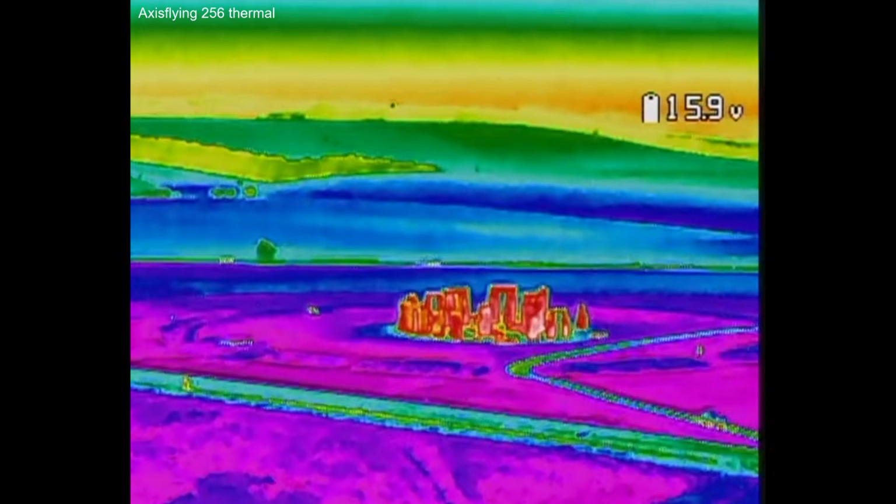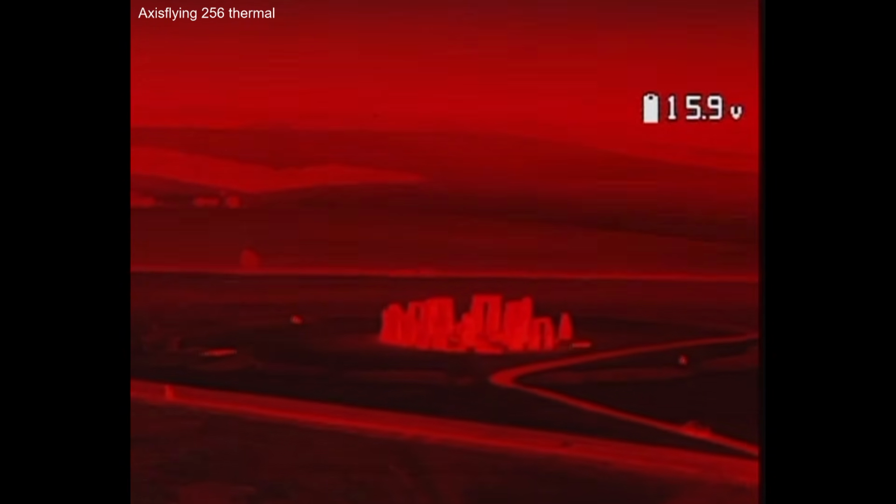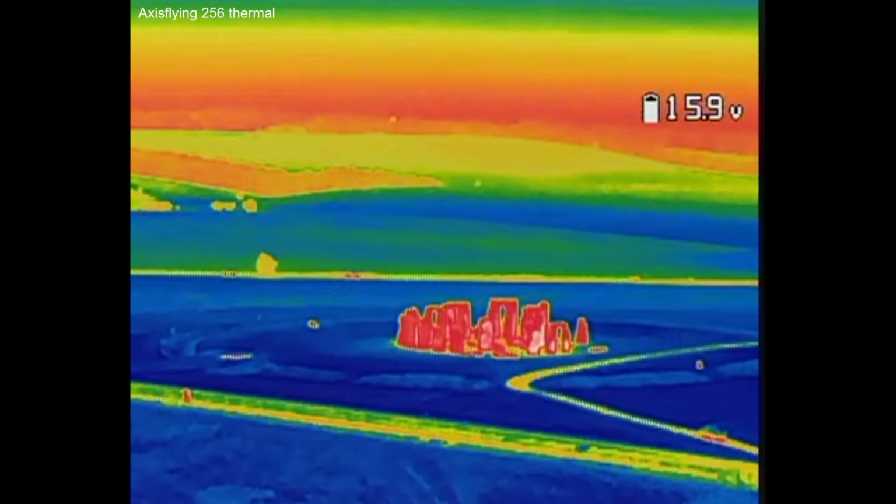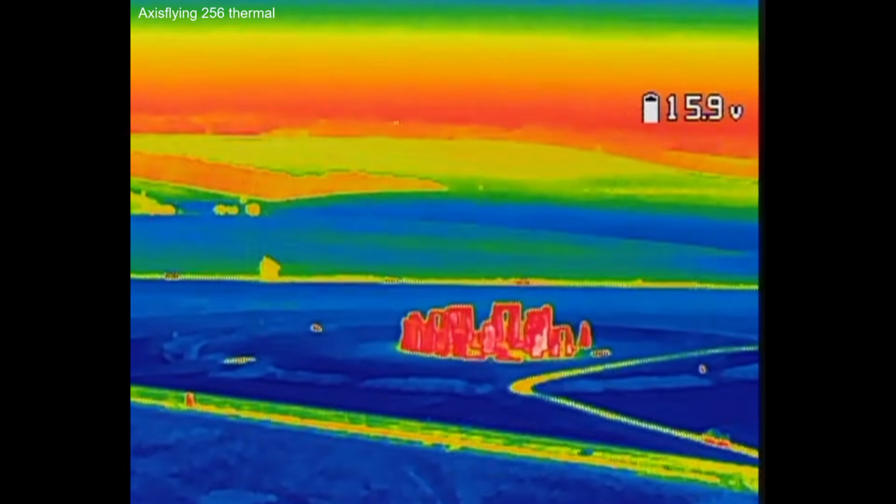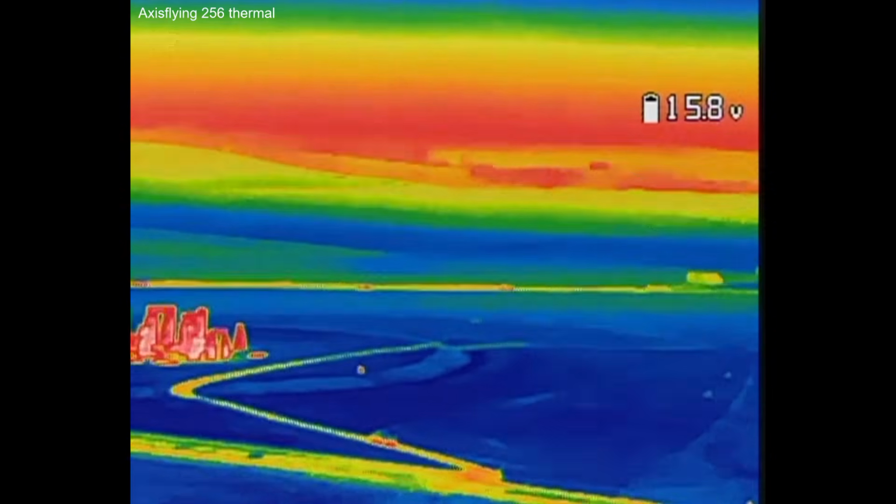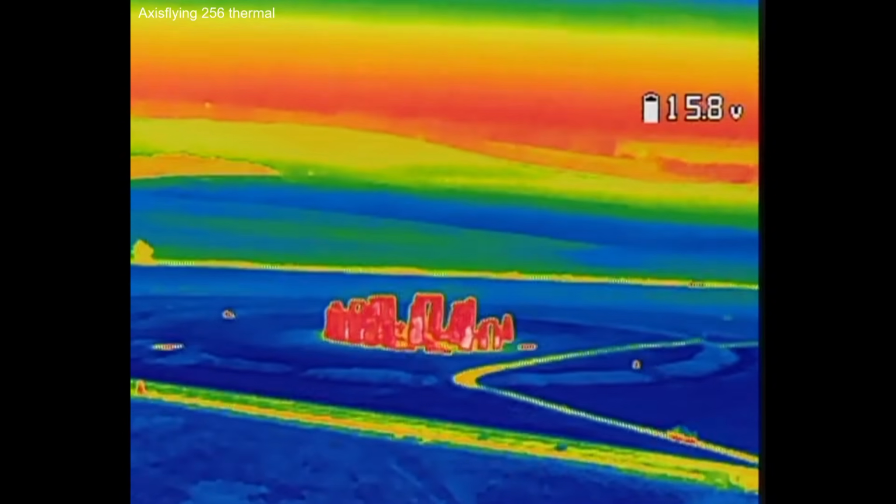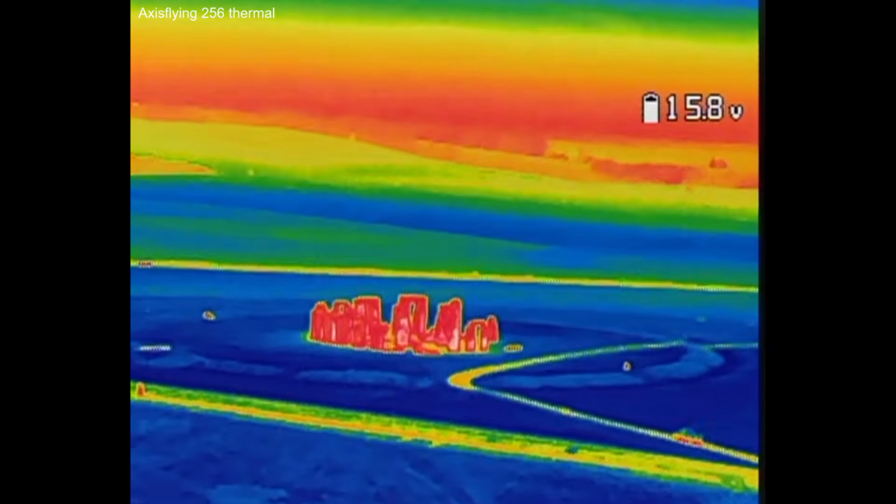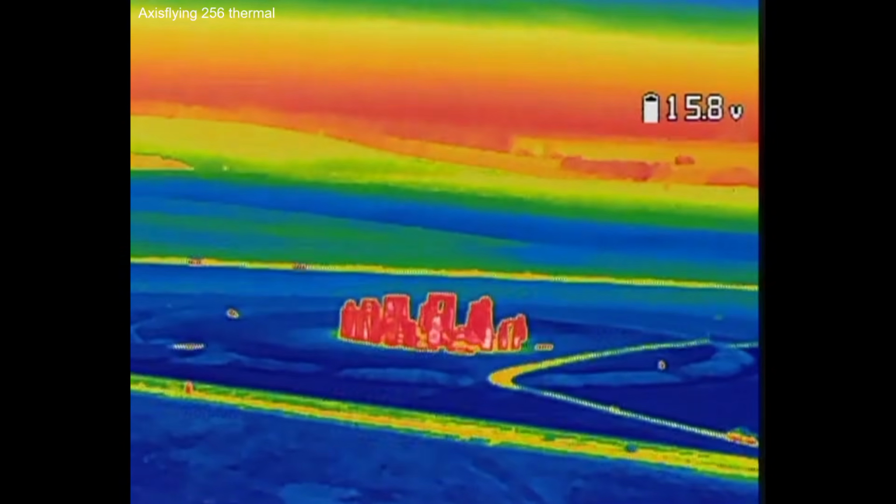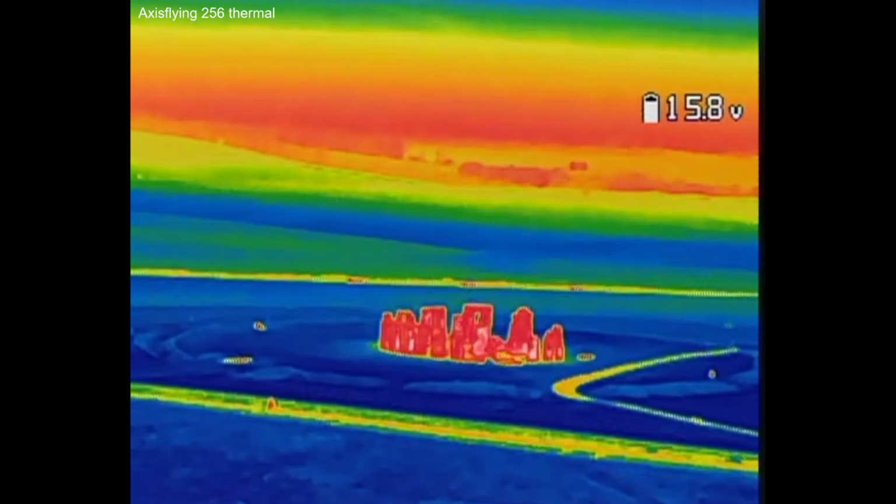So for that reason, as you can see in the footage here, when I got the drone up in the air, I then cycled through the various different color palettes just to see how the site looked in the different modes. Just curious to see whether you can see different details in one mode versus another. I did move the drone around a little bit. Like I said, it's not a particularly cinematic flight. This is mostly just a hover and look down at it kind of thing.